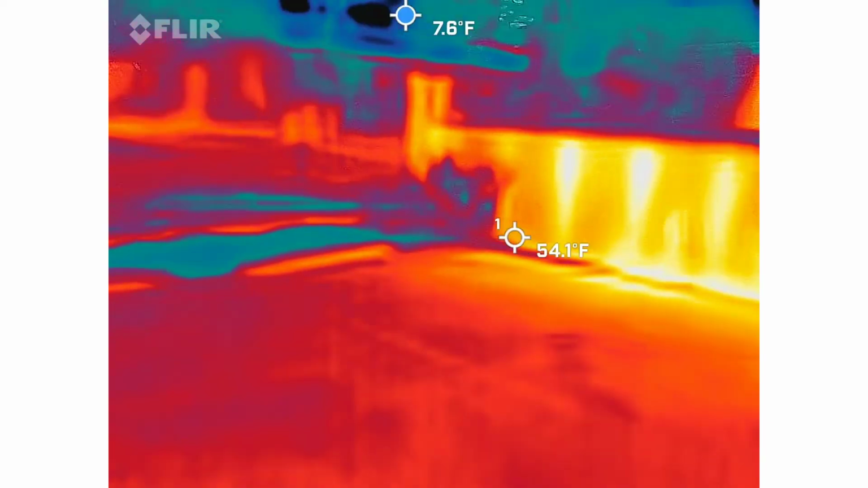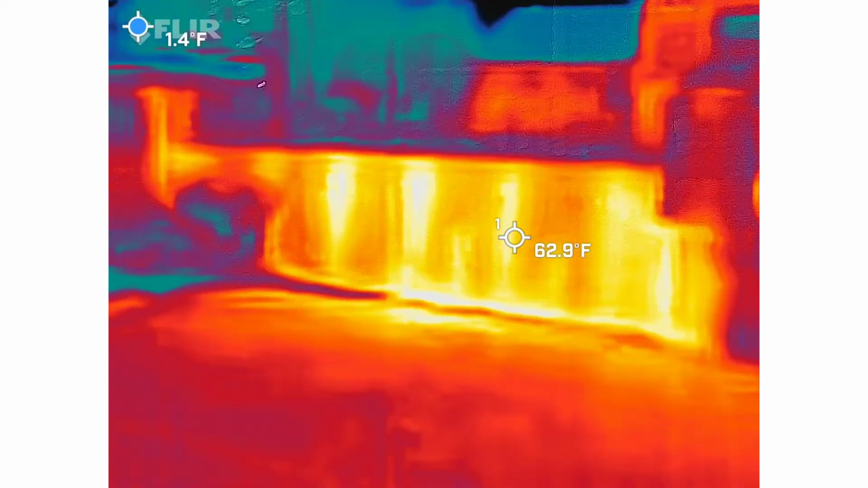Change again. Got near it, and the color is getting shot up there.